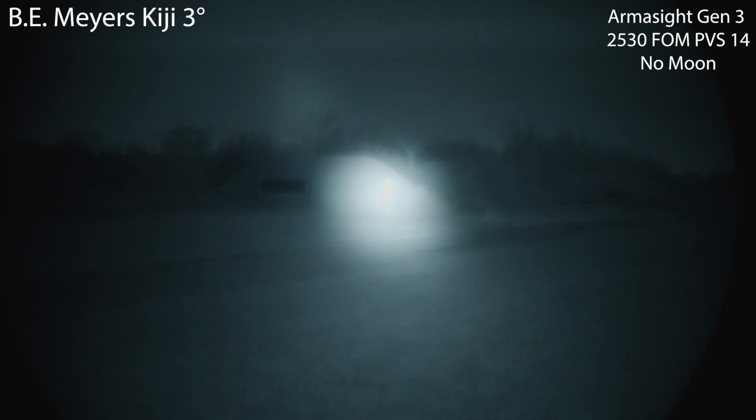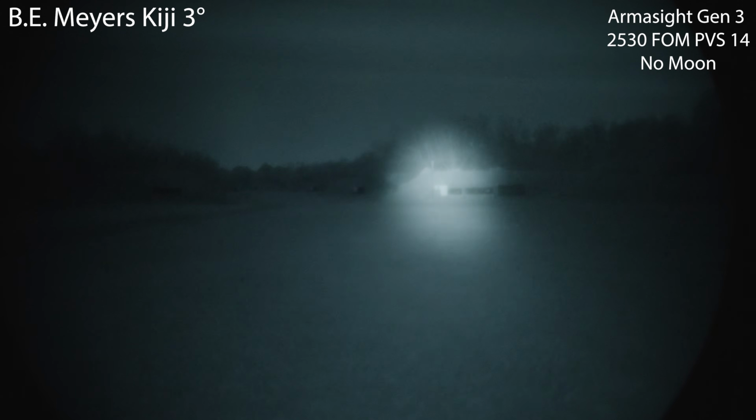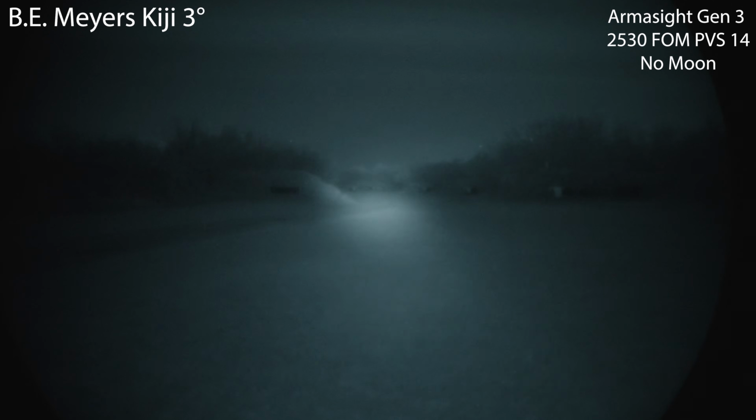Way too strong without the diffuser up close. We will put that diffuser on. This is the 3-degree version. More than enough punch for 100. There's the 200, 300, 400 on the left, and you can make out the 500-yard targets, both that backstop and